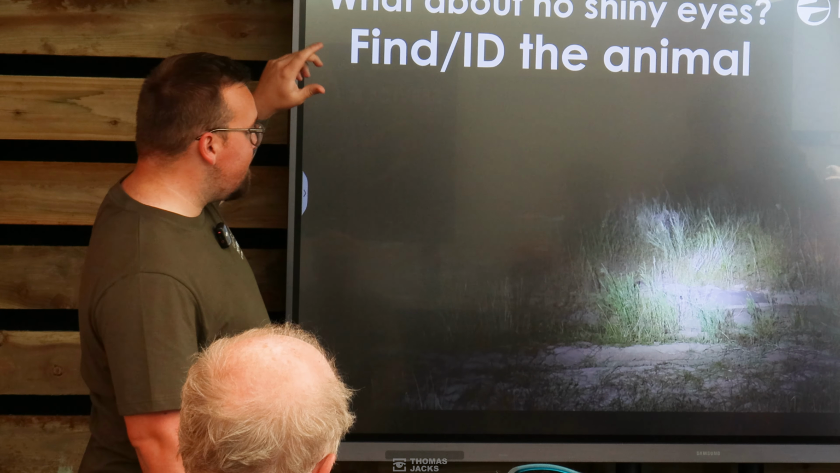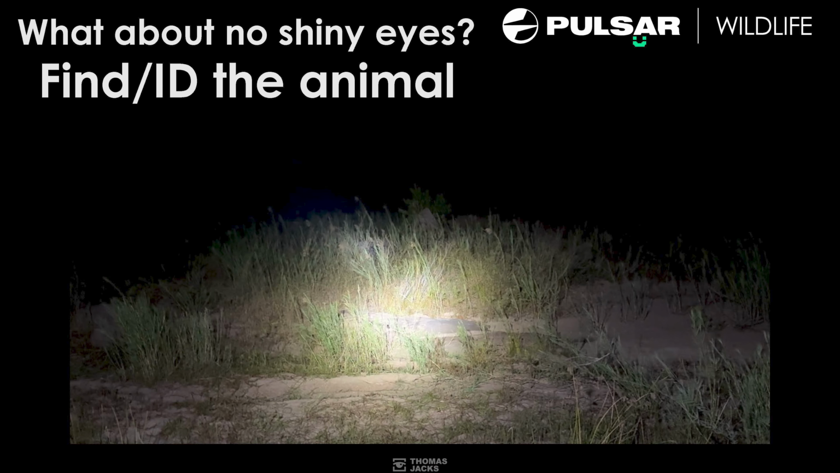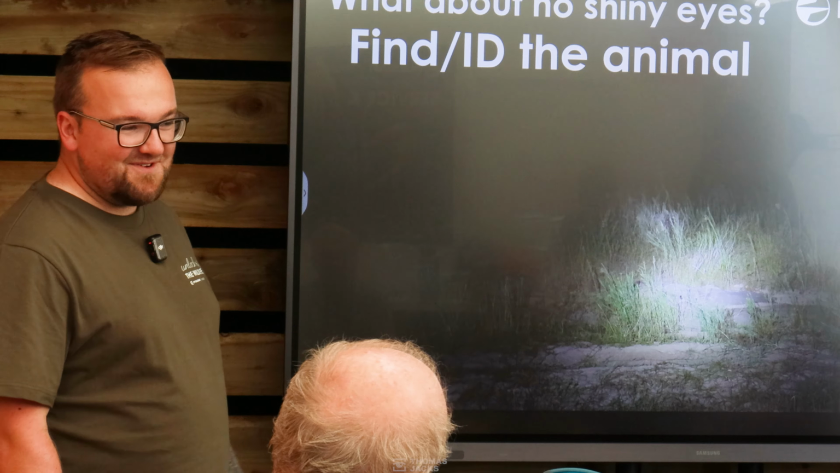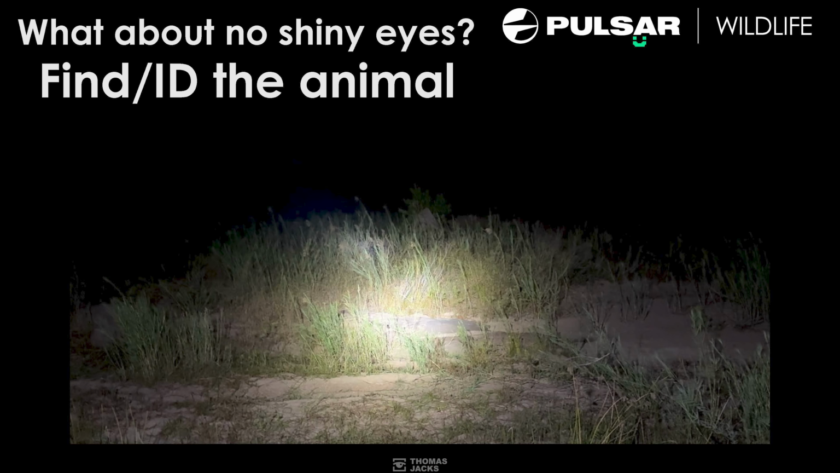So what happens if you're using these torches and you can't see any eyes looking back at you? I'm going to give you a couple of seconds. In this photo, there is an animal. It's your job to find it. There is no eyes to help you. I'll give you a couple of seconds. Can anybody see it? If you do see it, stick your hand up.